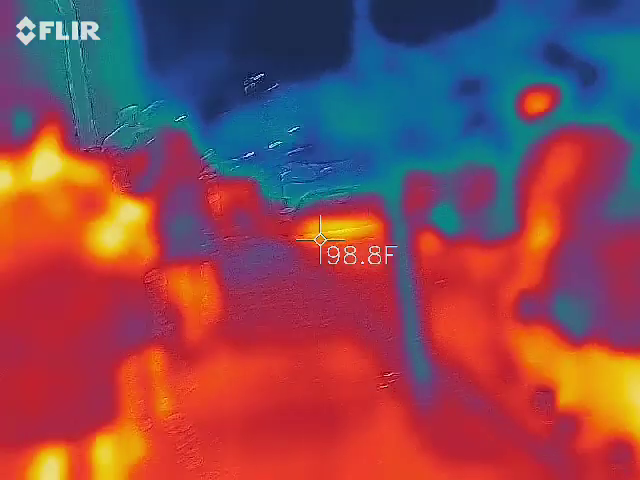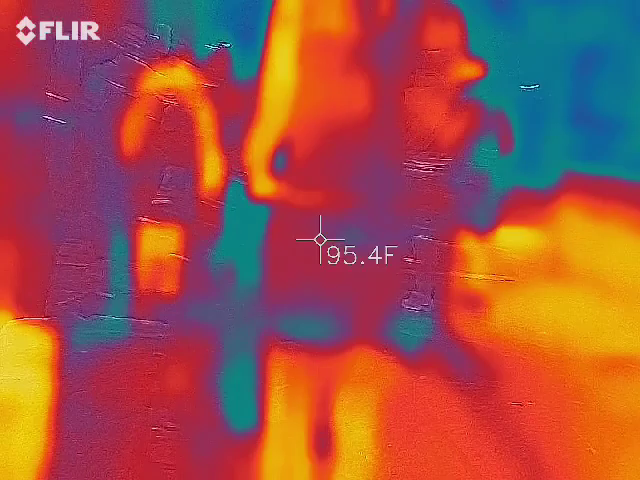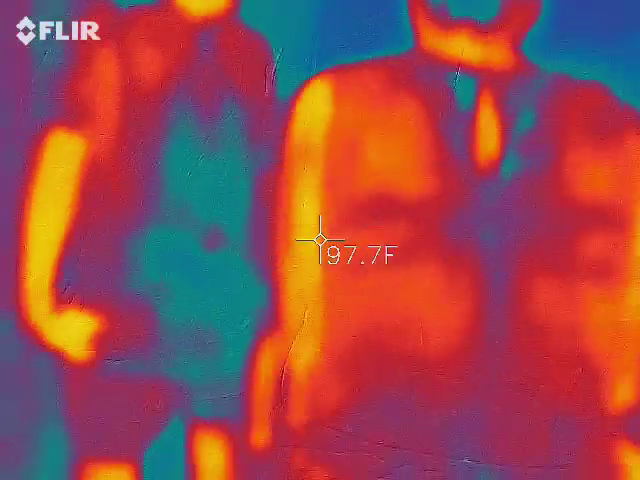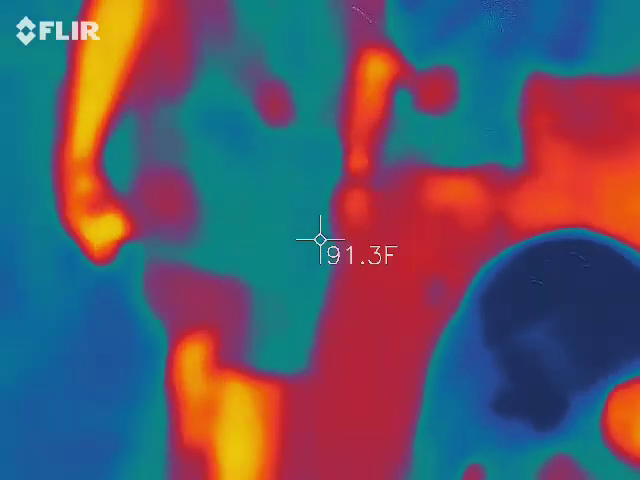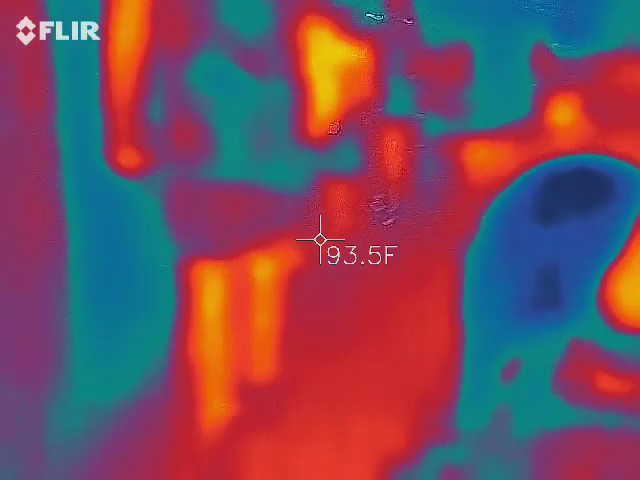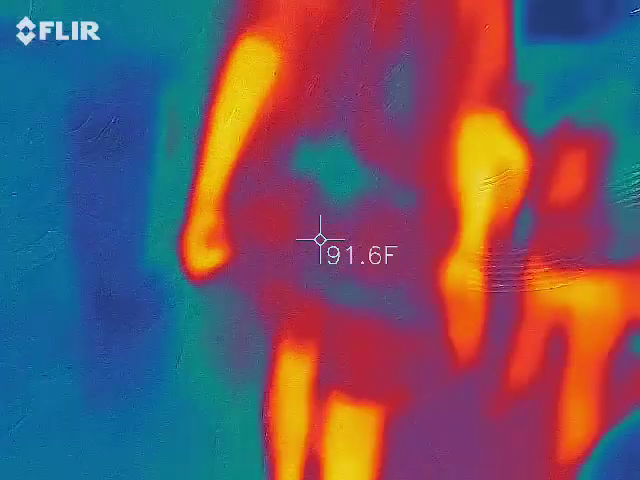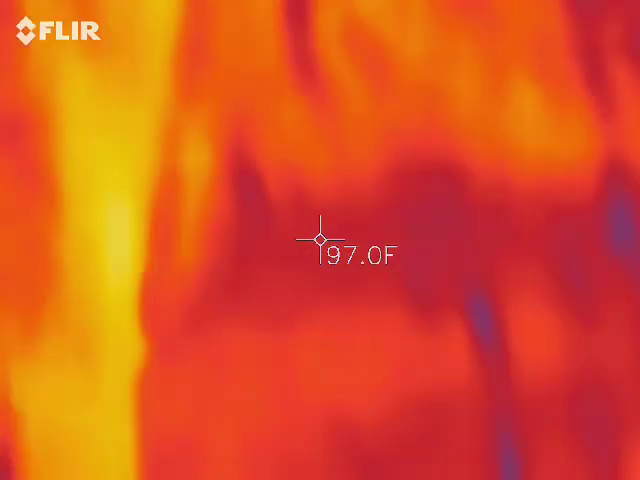I love rain. At least it cools down a little bit. Why don't they get this colder? Yeah, no kidding.